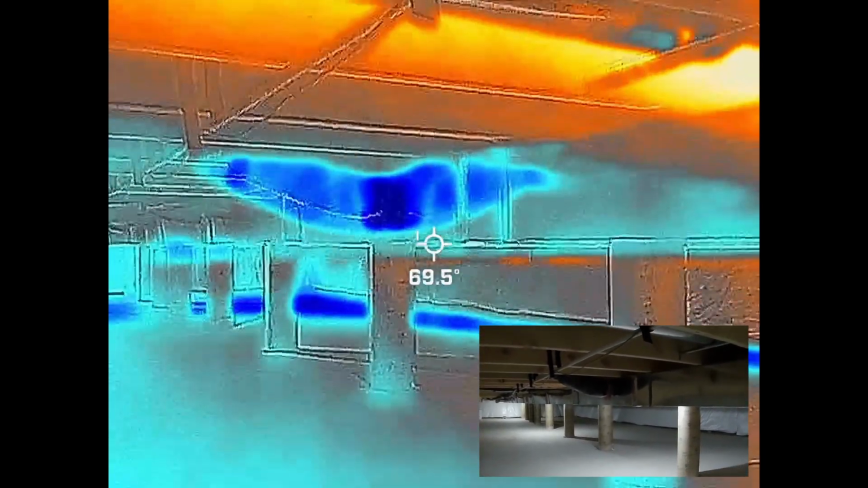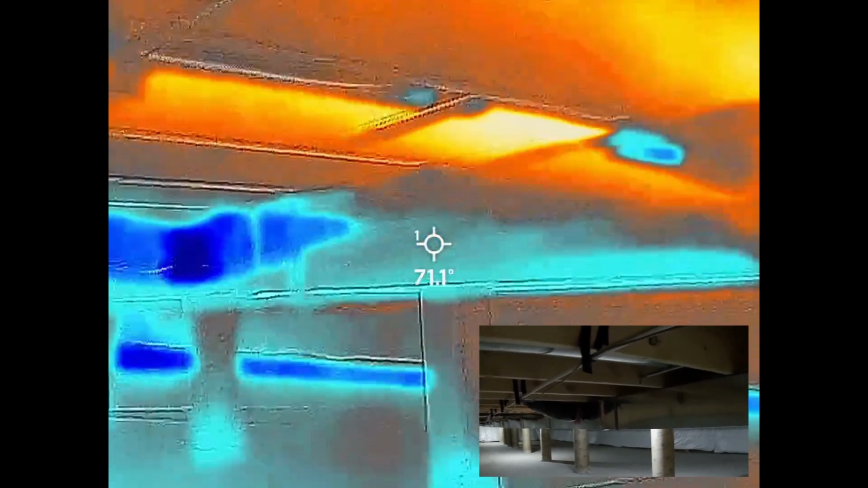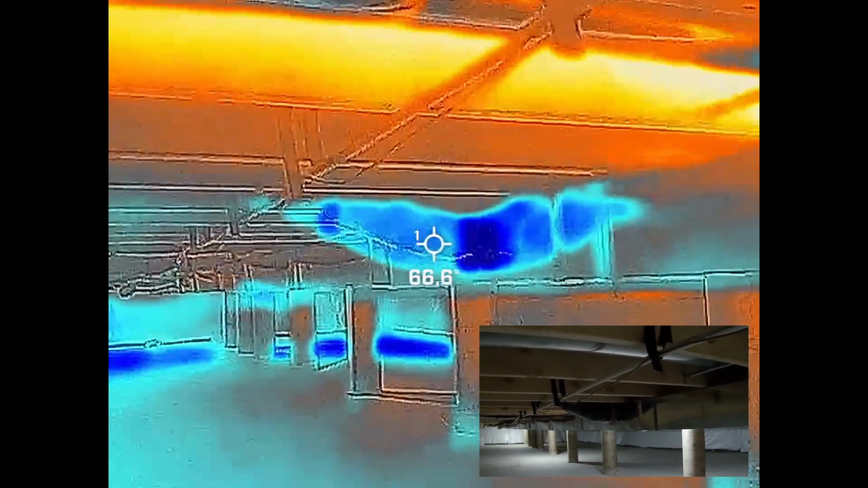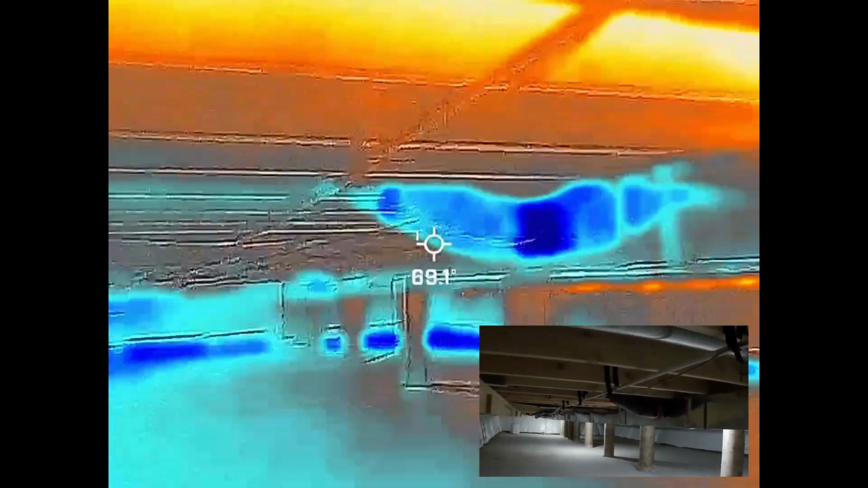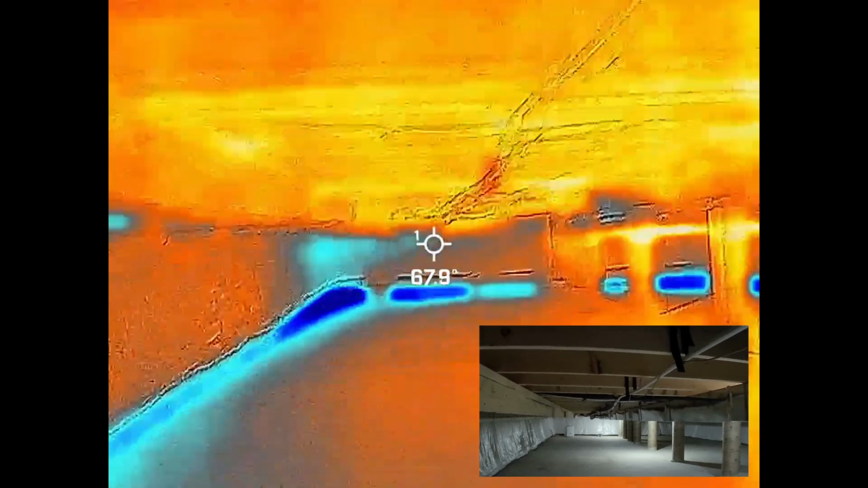This trunk line is the cold air return. So we'll see this trunk is expected to be much colder than the supply side. And we'll flip around and look at the supply side in just a second.